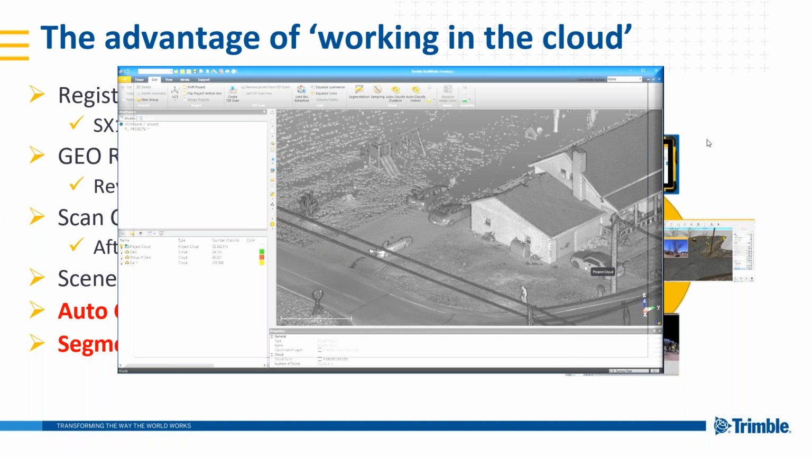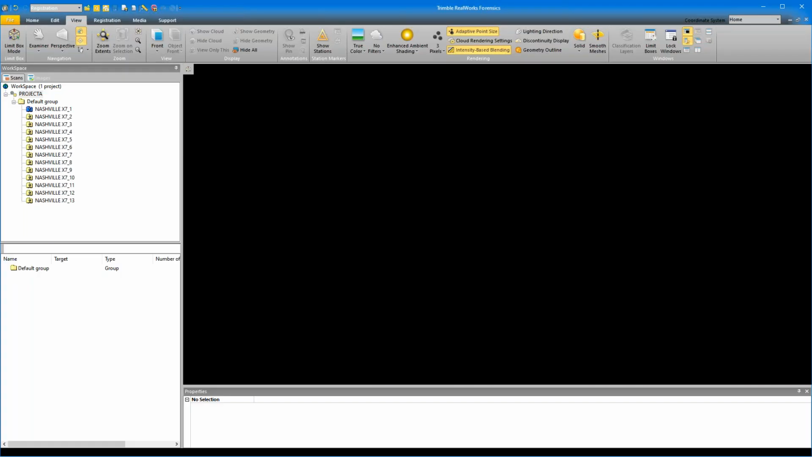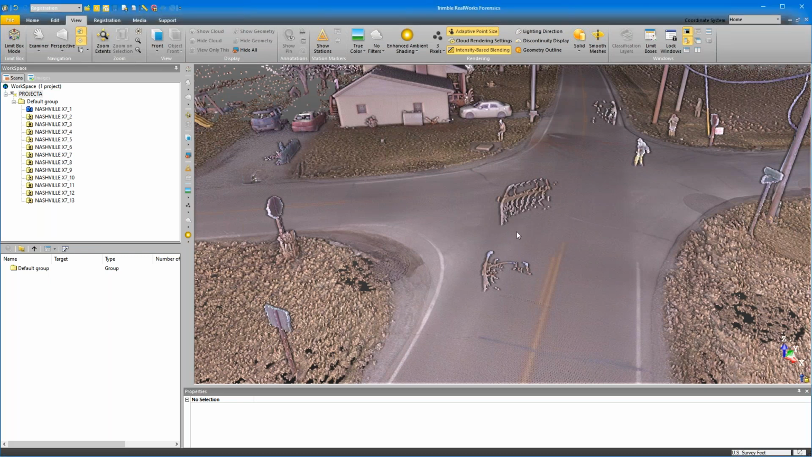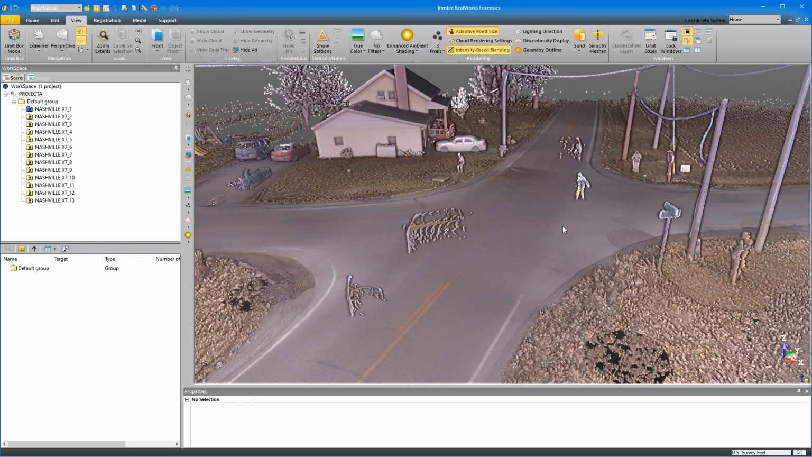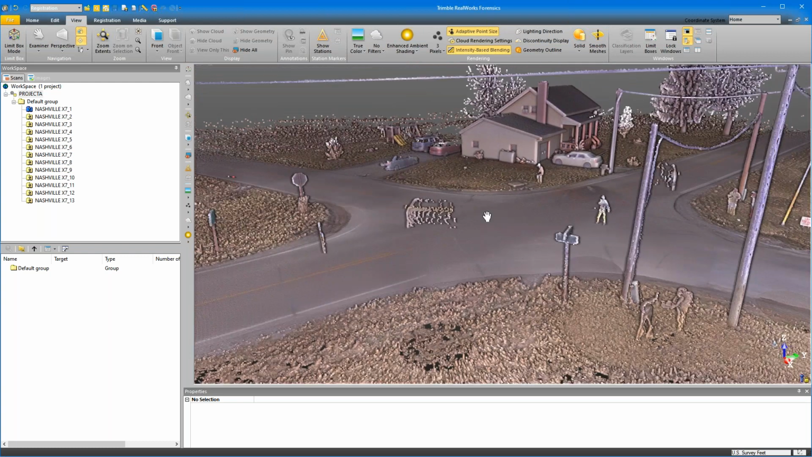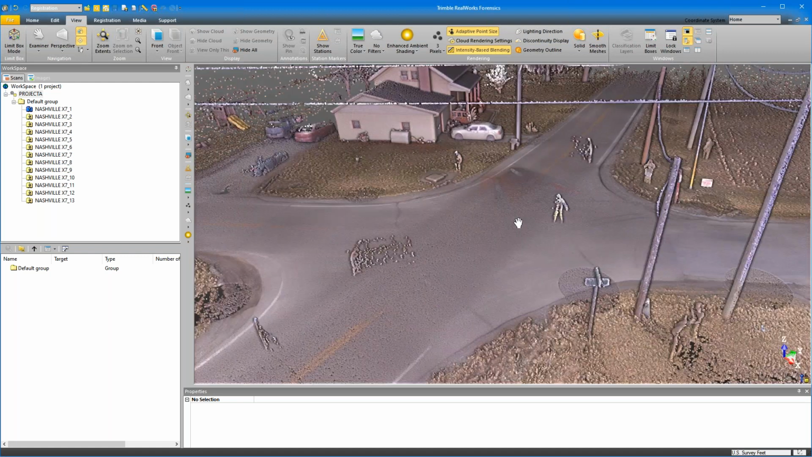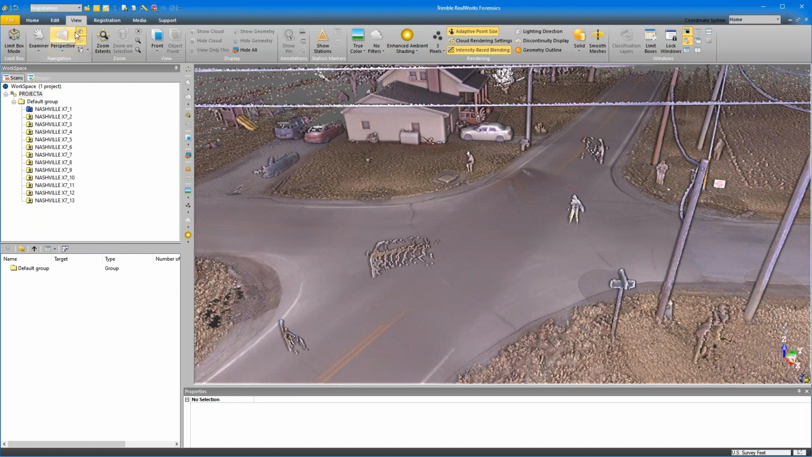So at this point, I am going to jump right into RealWorks here, and we will get started. All right, so I have RealWorks opened up, and I have ingested a set of X7 data that was scanned at an intersection down in Nashville, and they did a really nice job getting everything in this intersection. So right now we're in the registration view, and we have our tree over here to the left.